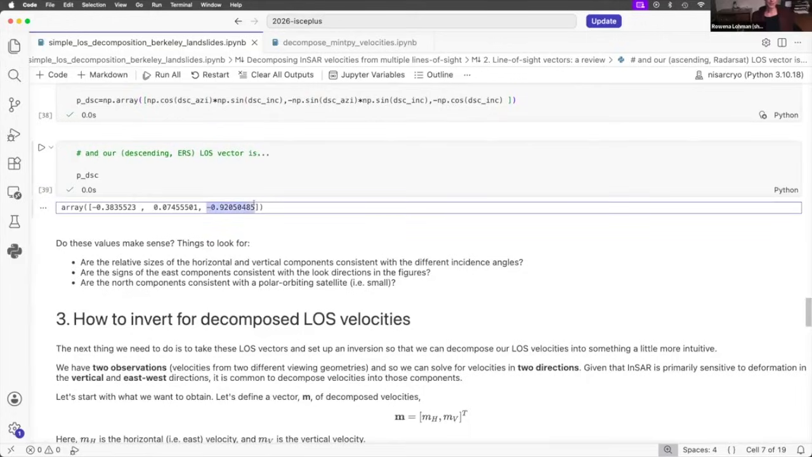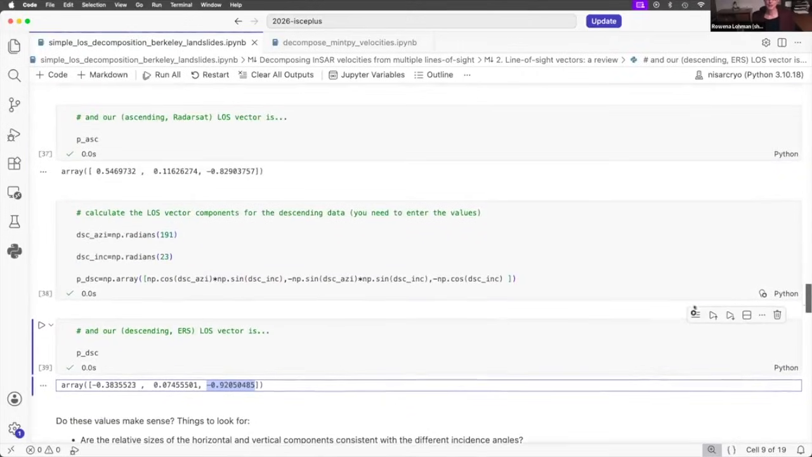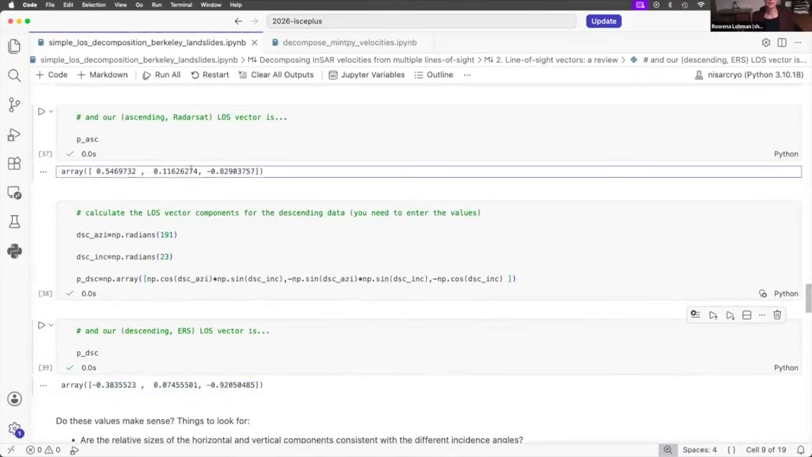If we do the same thing for the descending, we get a different line of sight vector. The vertical component is still negative, right? Because we're still moving up, which makes the line of sight shorter. But if you compare the horizontal components, here's the descending one, which was the first image we looked at, and here's the ascending one. Note that the sign of the east-west component is different, right?